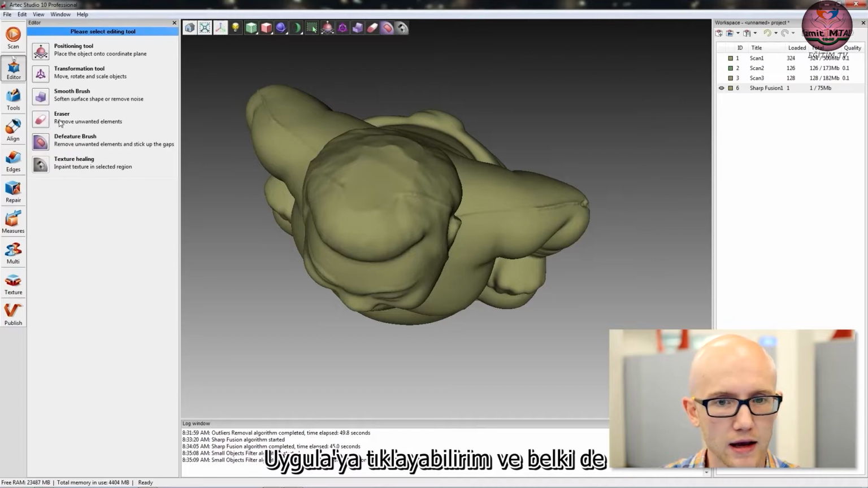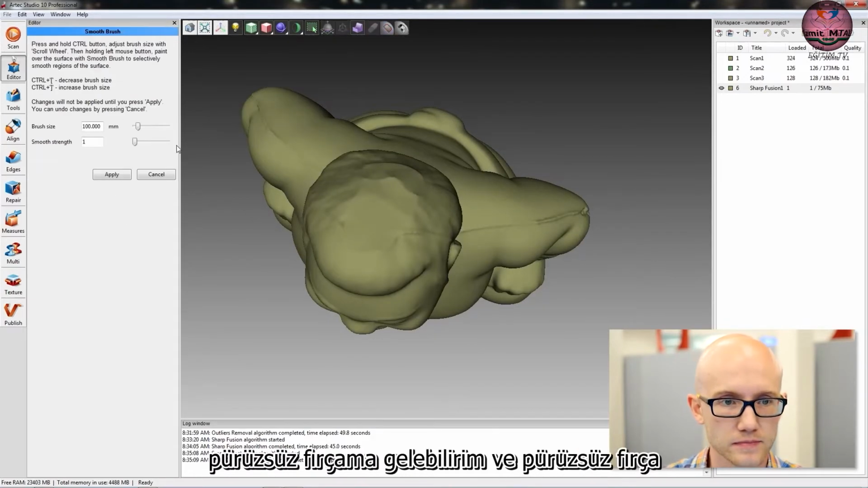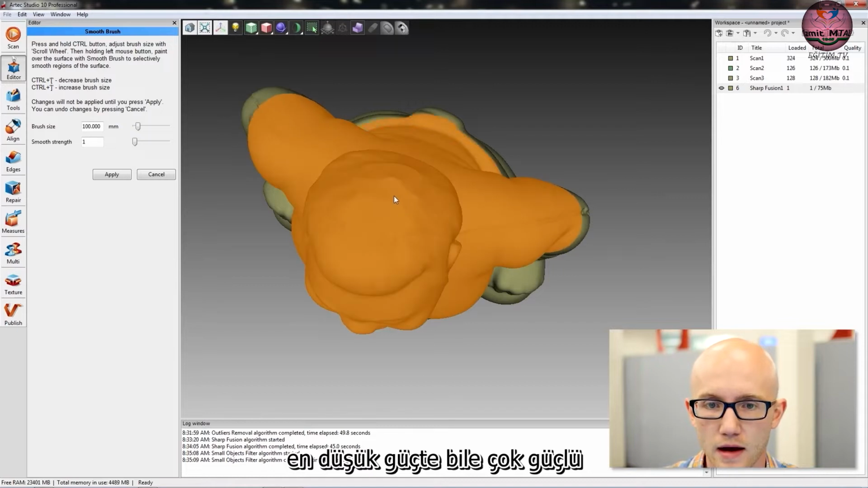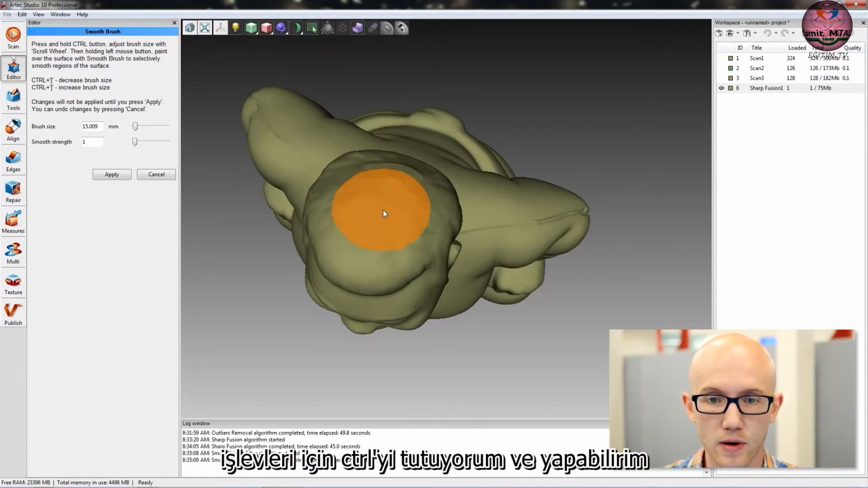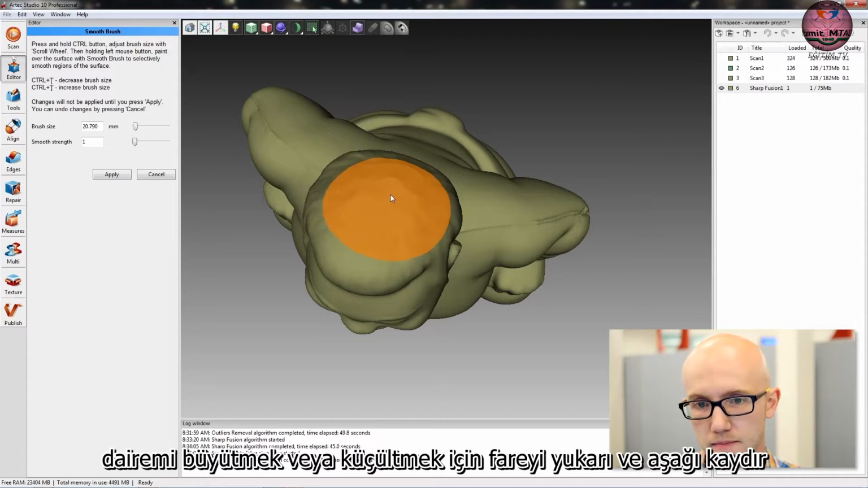I can click apply. And maybe I don't like the edges here, so I can come into my smooth brush. And the smooth brush is very strong, even at its lowest strength. And again, for all of these editing functions, I'm holding control, and I can scroll up and down on the mouse to make my circle larger or smaller.